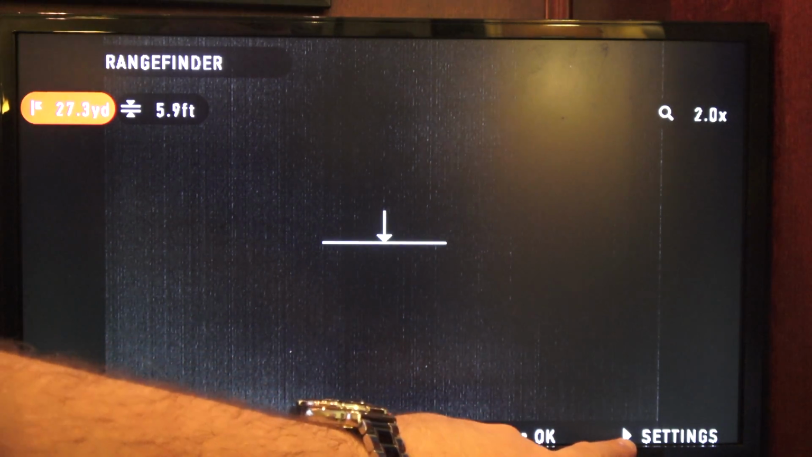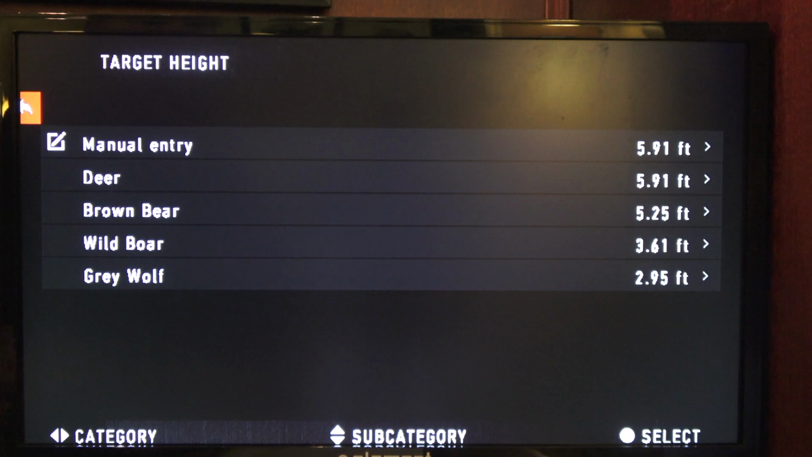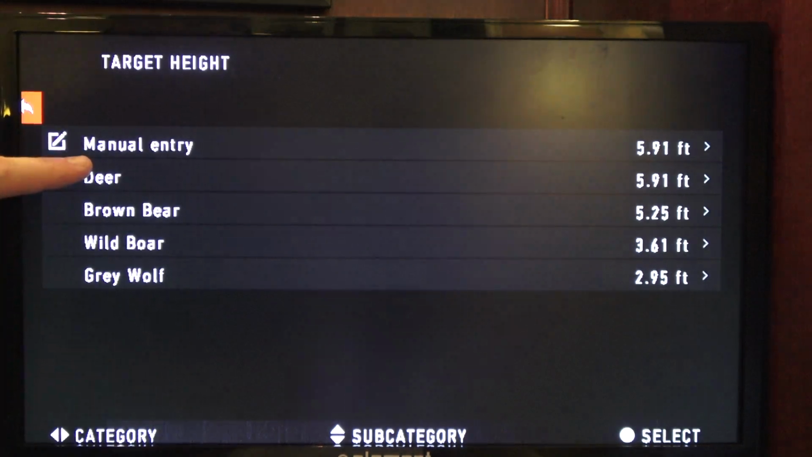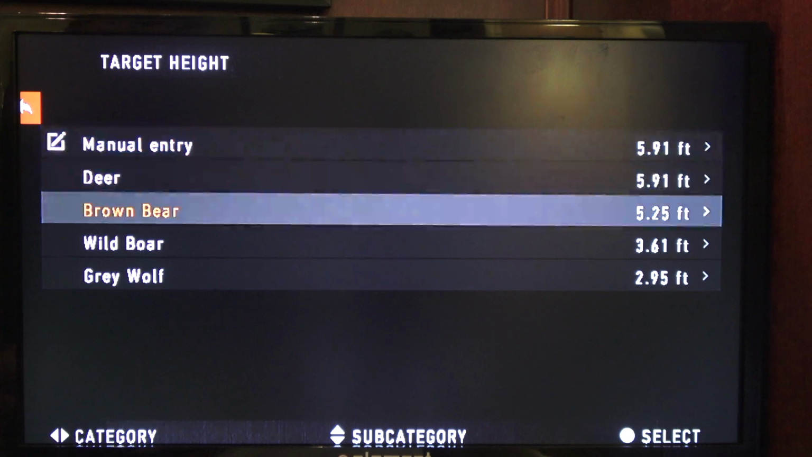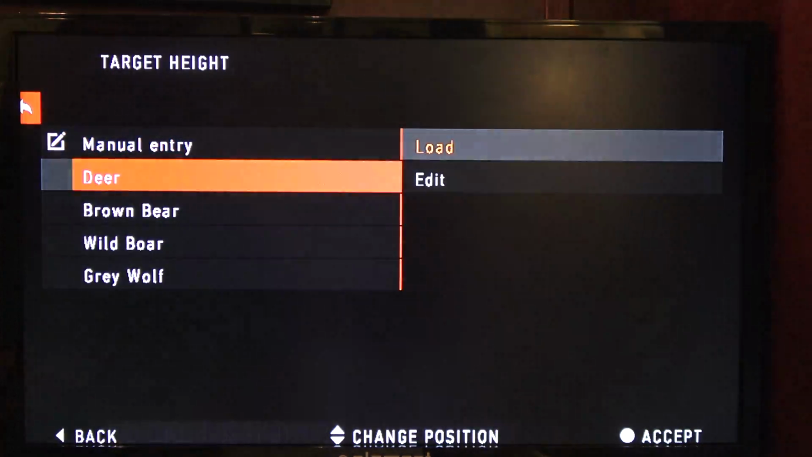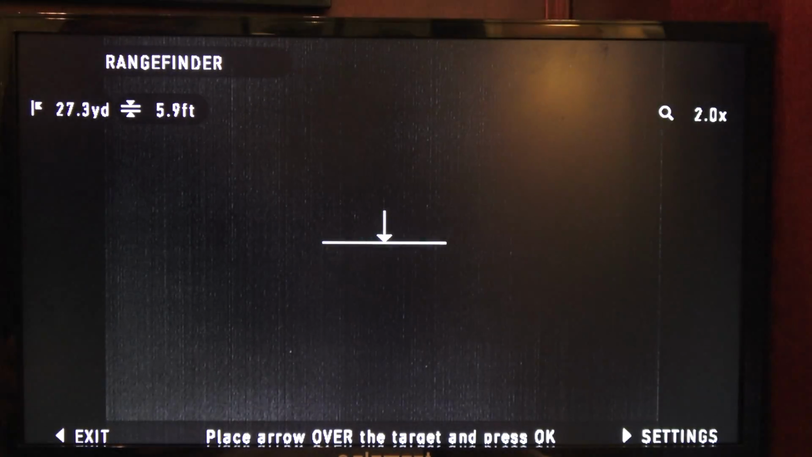The bottom right hand corner, see it says hit the right arrow button for settings. So we're going to hit that. And that takes you into the screen. You have the manual entry, a deer height, what they already have pre-calculated is 5.91 feet on average, brown bear, wild boar, gray wolf. Now this is from their back to the ground, to where their feet are. And then you can do manual, so you can use your down arrow key and go to each one and so it's pre-calculated on manual. Right now I believe is deer. So if you select deer and go to load, now it's loading the deer height.